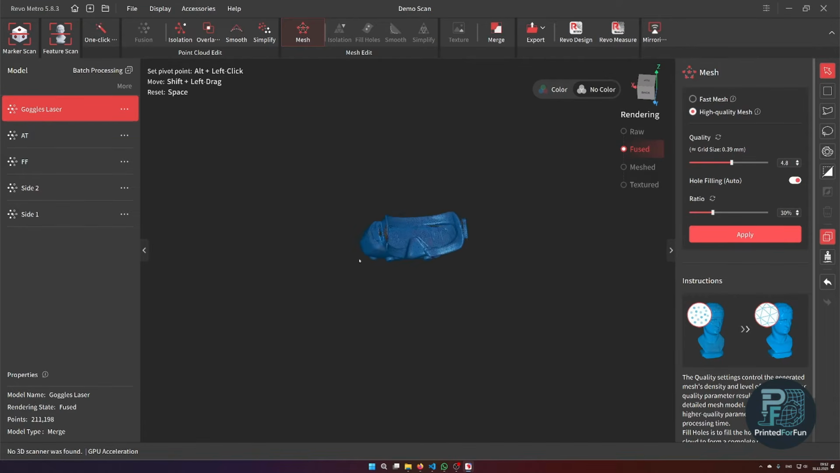So fill holes is used if you have these small gaps behind the buckle where it didn't scan. They can be automatically filled, but since I won't be 3D printing them directly, I also won't be using the fill hole feature. So if your goal is to 3D print, then you should use hole filling, because the 3D printing software, so the slicer, requires a manifold surface, so a surface without any holes. So it can determine what is the object and what is not the object. So now you can click on applying, and the meshing process is quite fast.